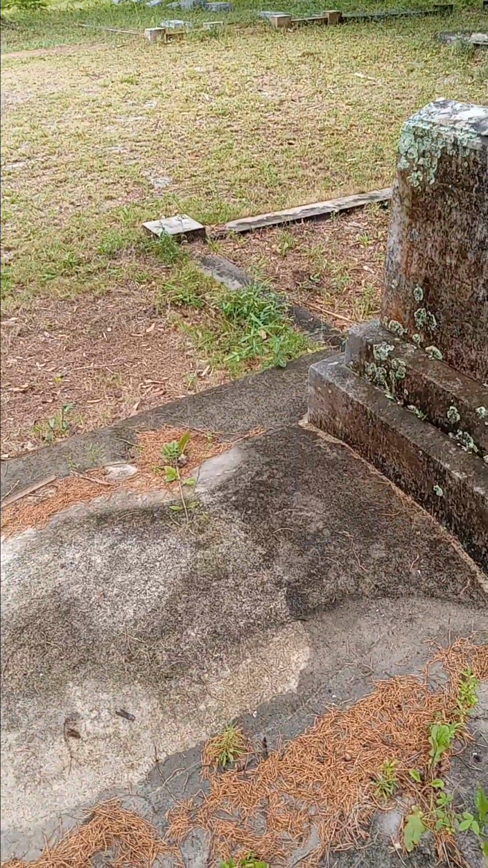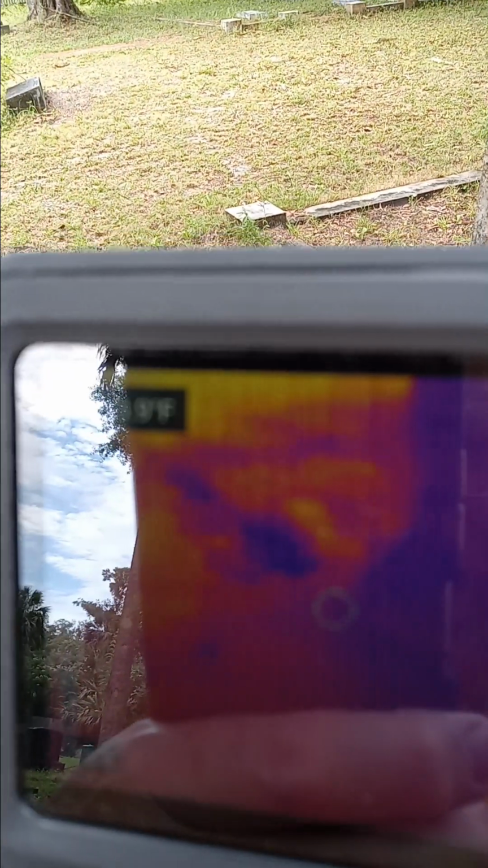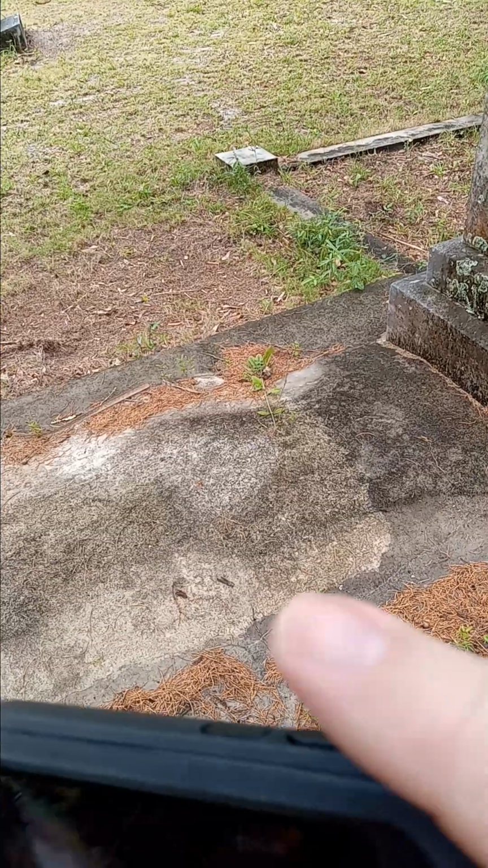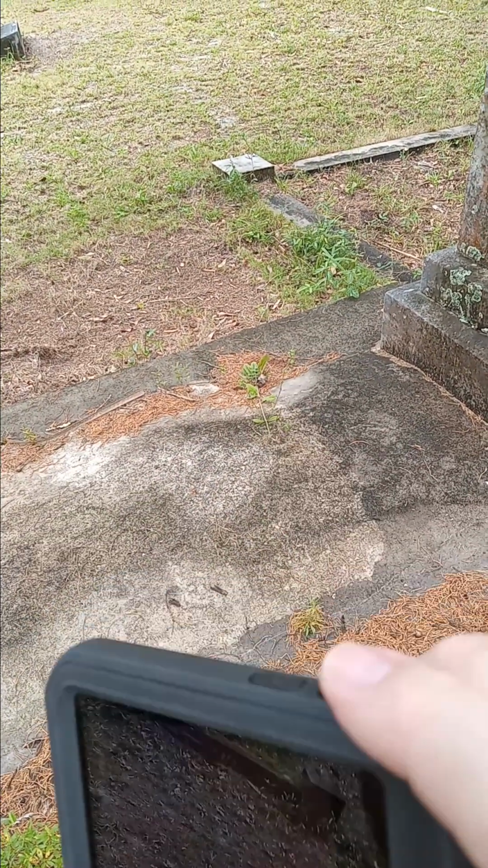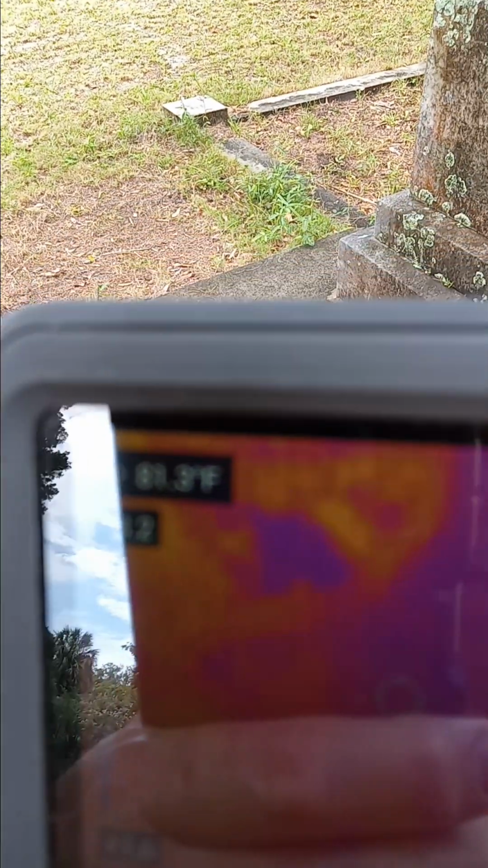So far, I don't see what that is there. There's a cool area there. It might be that stone there, kind of like in the corner. Let's go back and look again. No, I think it's too close to be that stone. Is this here? It's part of the grave cradle. Okay, that shows there's a cooler, circular area right on the grave cradle.